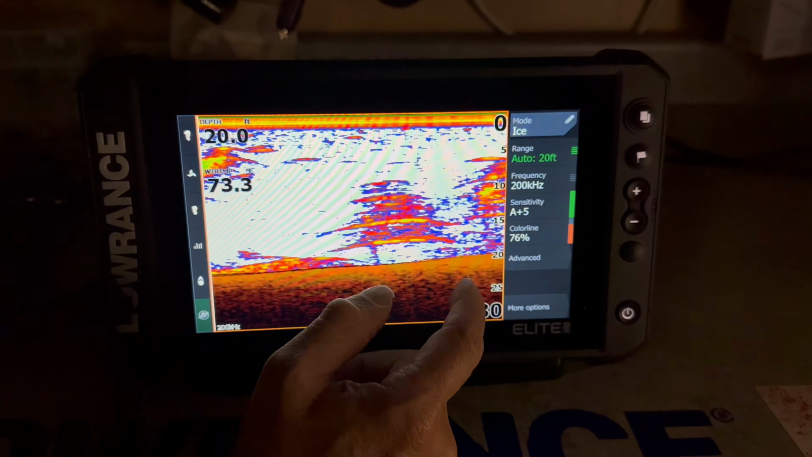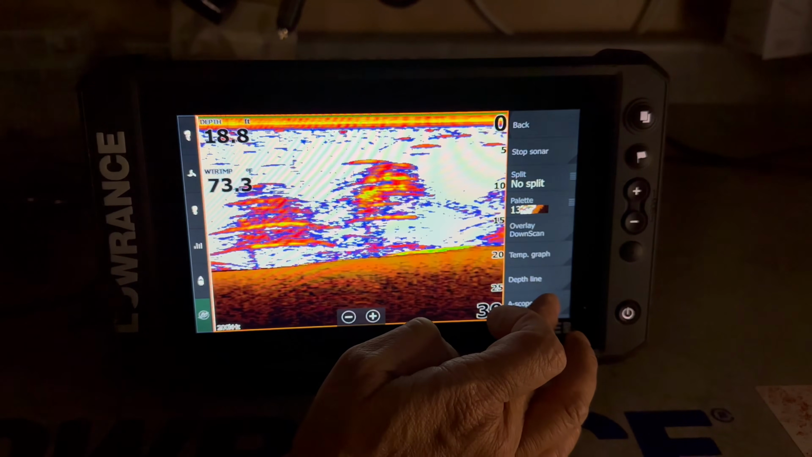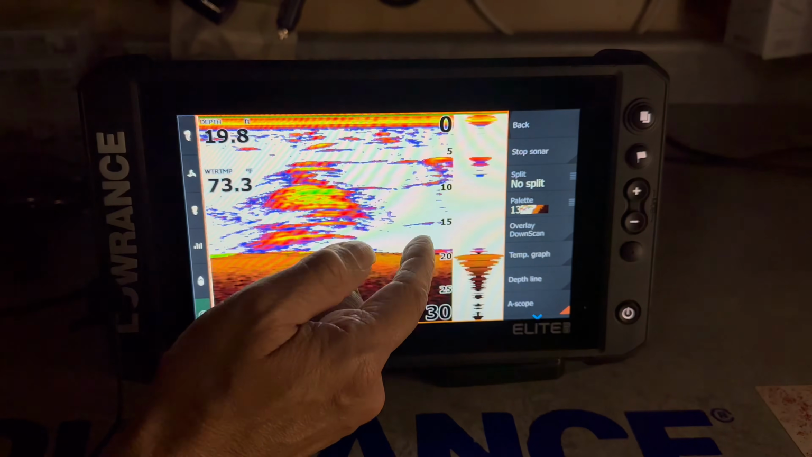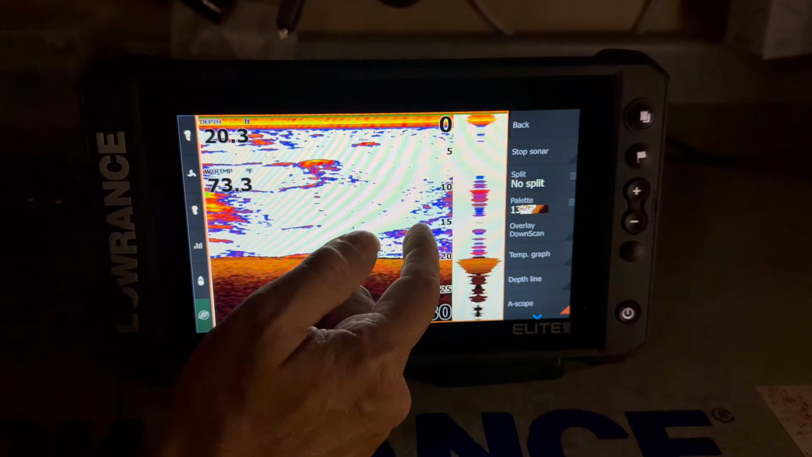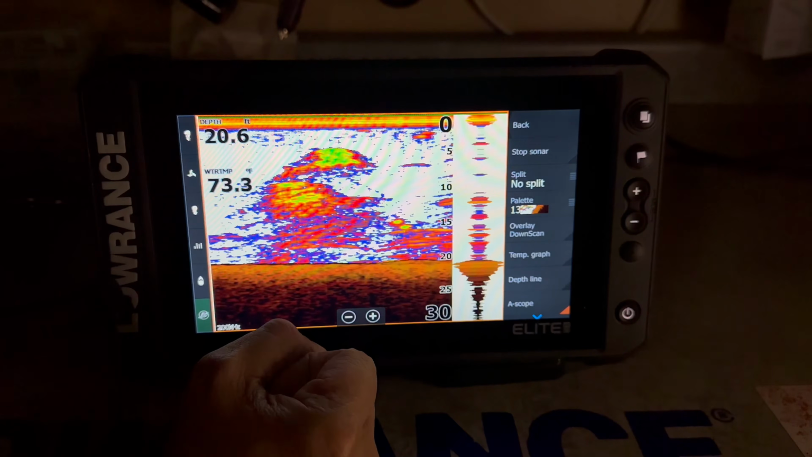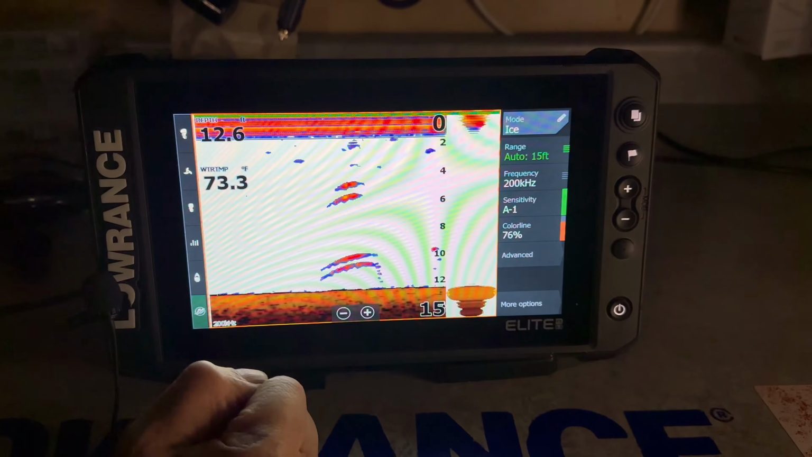Now, you have a lot of zooms on these units, so we go back to more options and we turn on the amplitude scope. We have a vertical flasher. With the vertical flasher, we can see our jig going up and down. We can see the fish come through like a zigzag, or the fish come through as a straight line. If the fish comes through as a straight line, you're looking at a lake trout. If the fish comes through as a zigzag up and down, you're looking at a drunken whitefish. Okay?